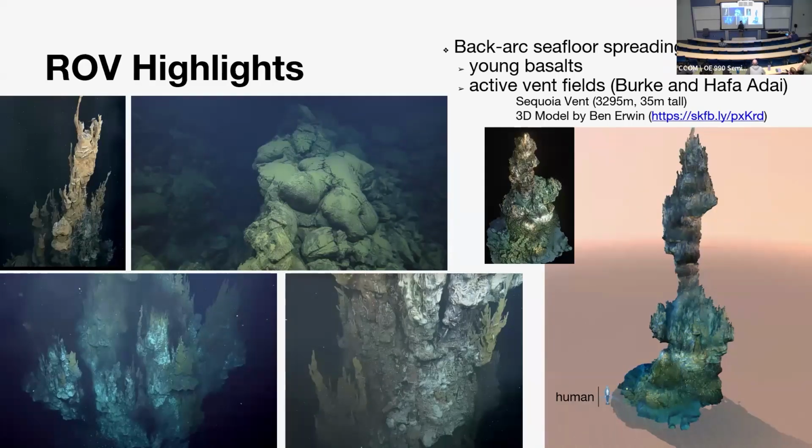This is the structure from motion approach, where the ROV gathered imagery from around this vent, moving upwards for a couple hours, and it was all put together in this photo mosaic 3D structure, which you can go to a website shown there and play with and zoom in on to see the actual structure of the chimney, which is super cool.